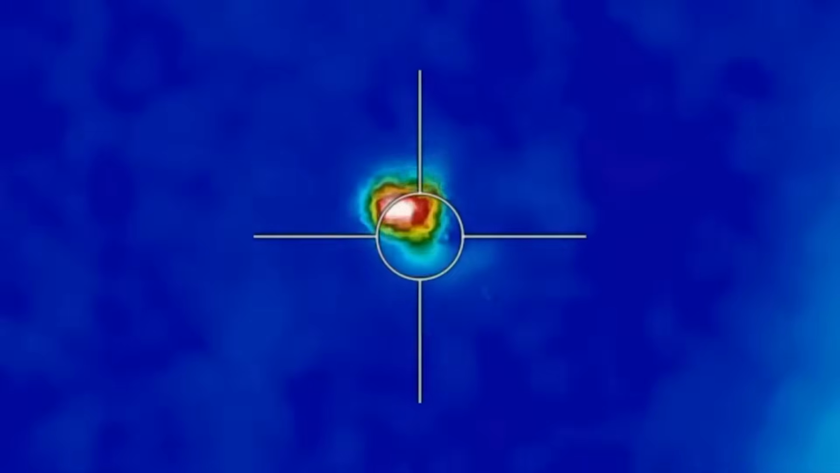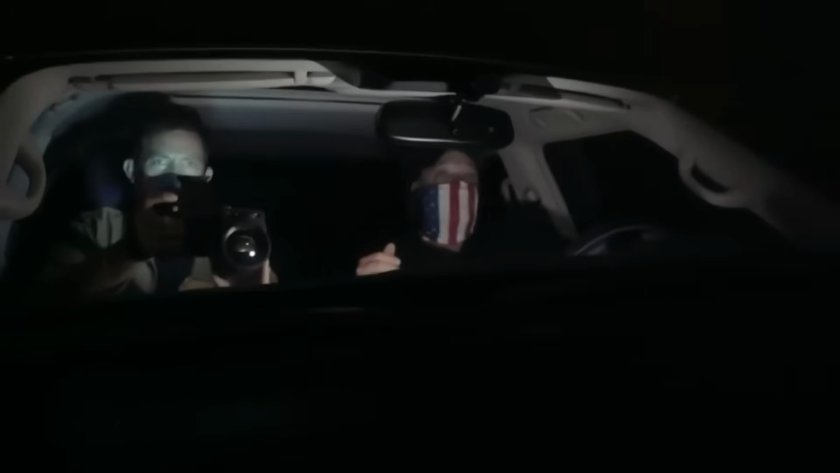With the thermal camera once again in hand, the team scans the woodline, looking for any heat signatures that might signal the presence of the creature they've been pursuing for so long. As they drive along the road, the camera flickers to life once again. On the screen, a heat signature appears, but this time it's much closer, only about 200 yards away. The figure is faint, a shadow at first, barely noticeable as it shifts across the screen.